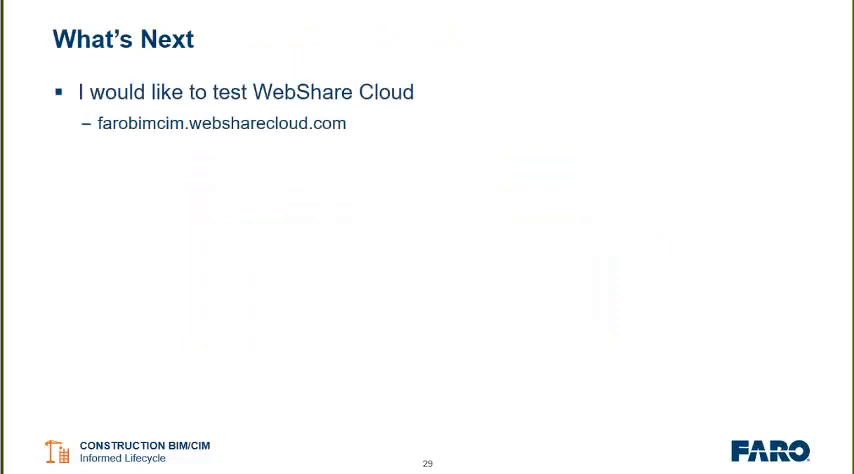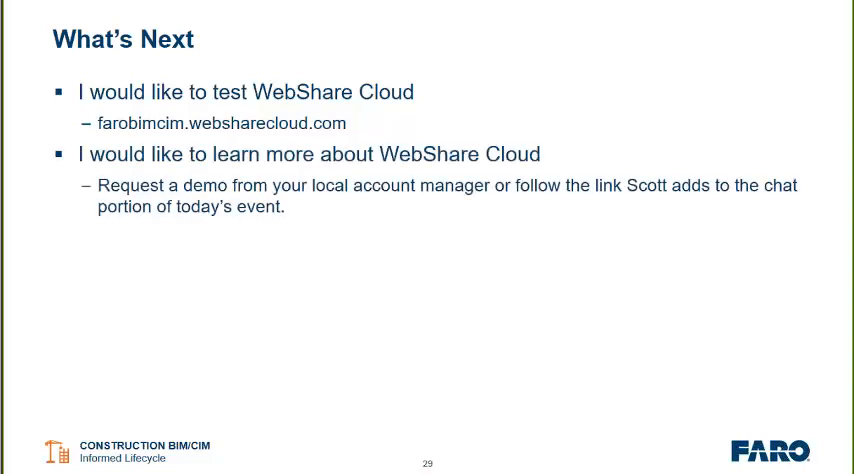Since many of you are new, based on our initial poll, what's next for everyone at the different stages? If you're interested in just giving WebShare Cloud a test, you want to get your hands dirty and play around with it, farobimsim.websharecloud.com, as well as just going to websharecloud.com, will give you examples, and you'll be able to test out your browser and the interface right there.